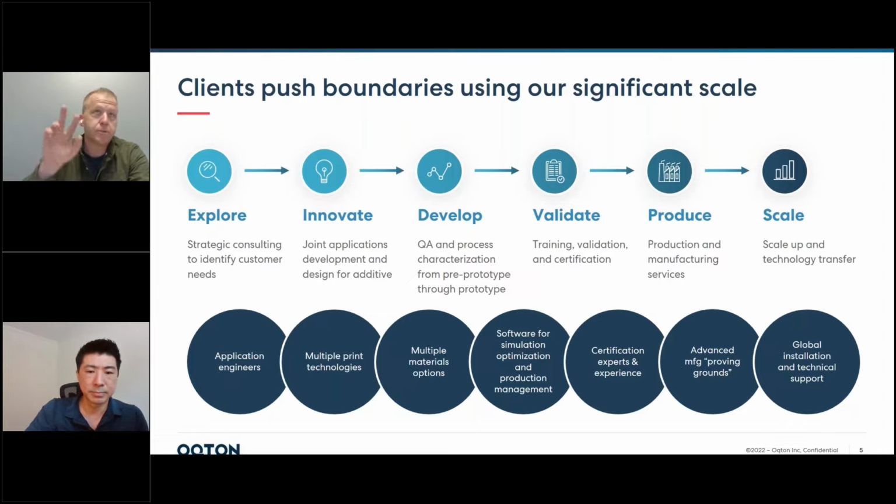So typically we're going to explore and innovate. If you come to us with a problem, we're going to try to figure out how to make it better, how to optimize the part to improve performance or reduce downstream costs, assembly, and things like that. Go through a process of developing a way to make it.